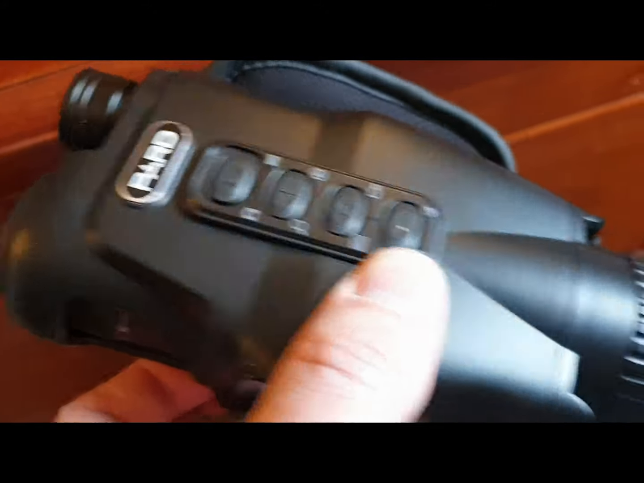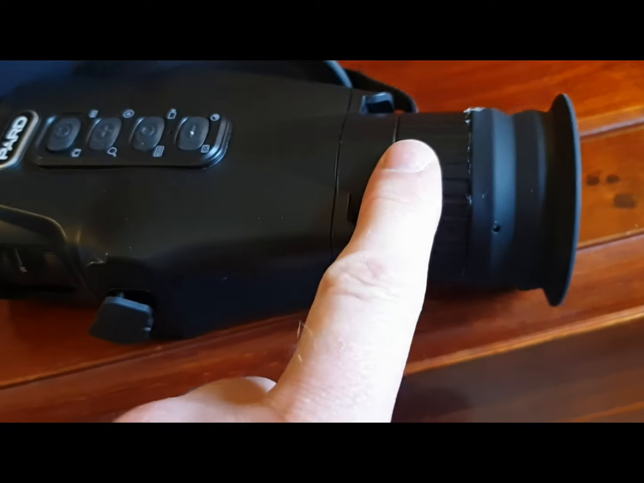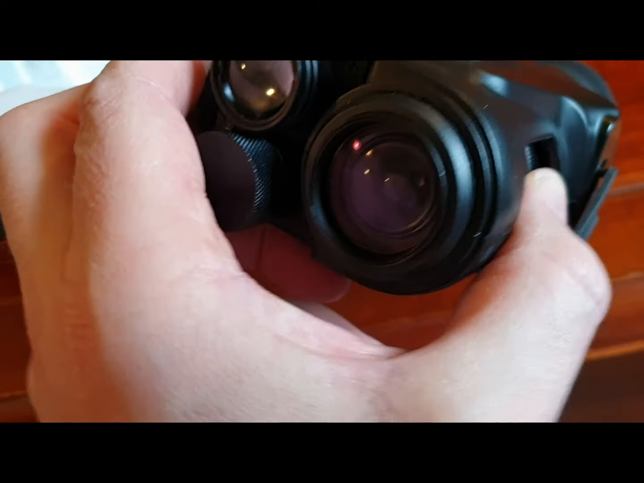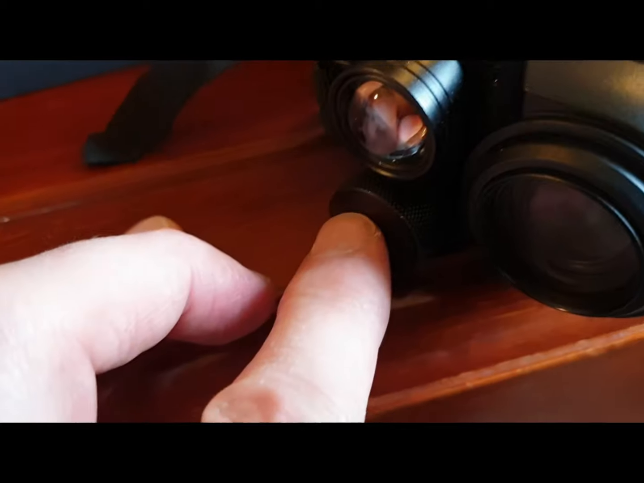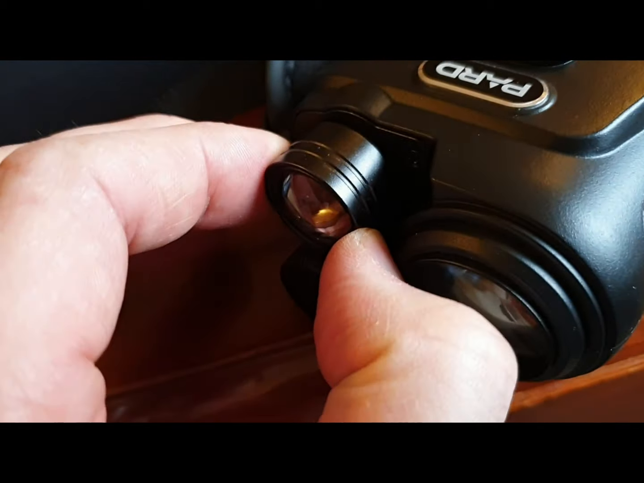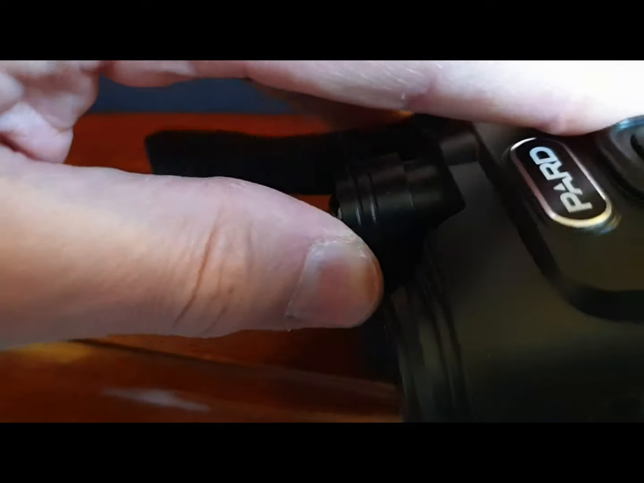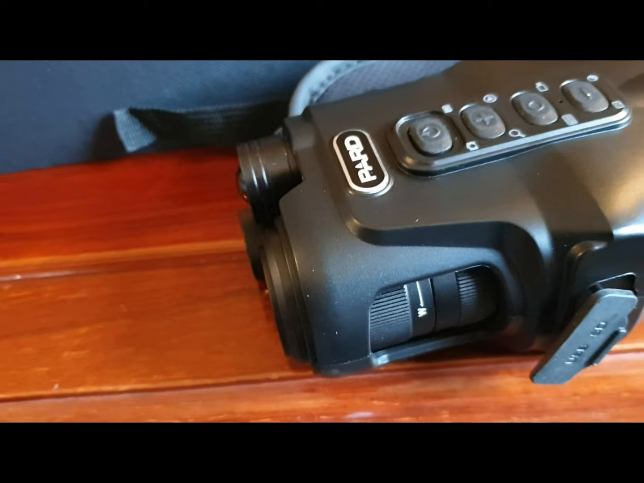Everyone looks at this thinking that the fat end is the lens. Nope, that's the objective lens. We've got the knurled cover of the battery compartment. You've got the PARD style IR illuminator, which this knob pulls out. Let's just demonstrate. Yep, there we go. Pulls out, pushes in to either widen and diffuse or focus and narrow the beam.